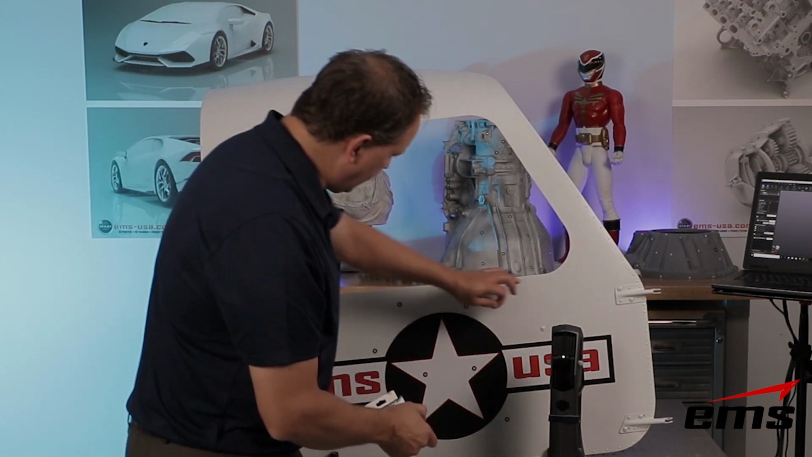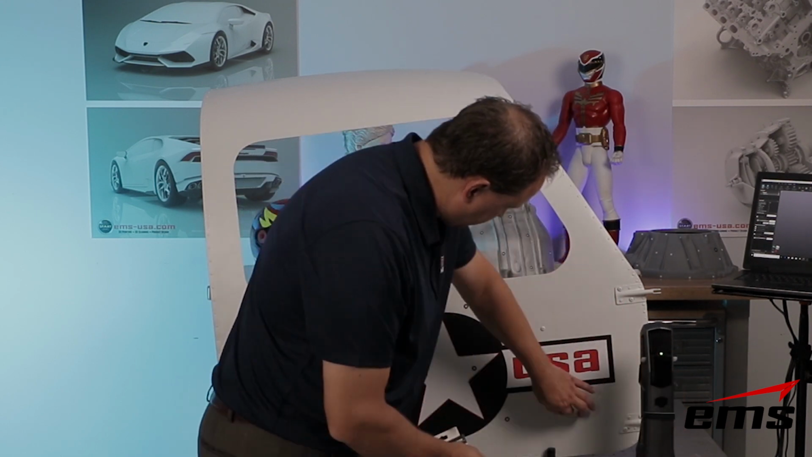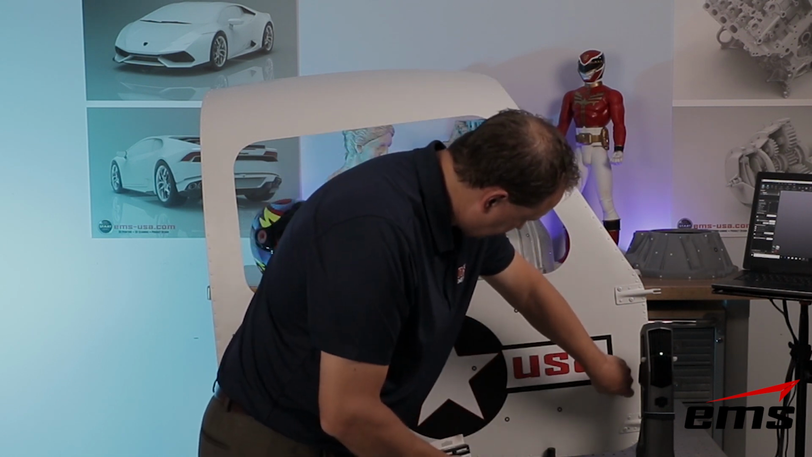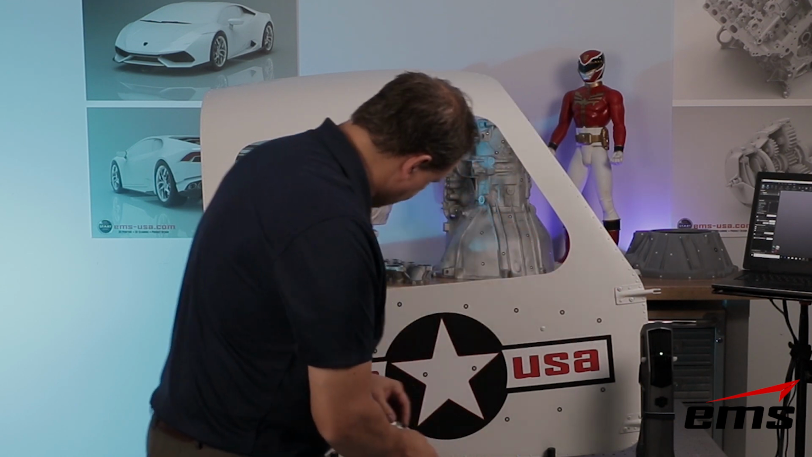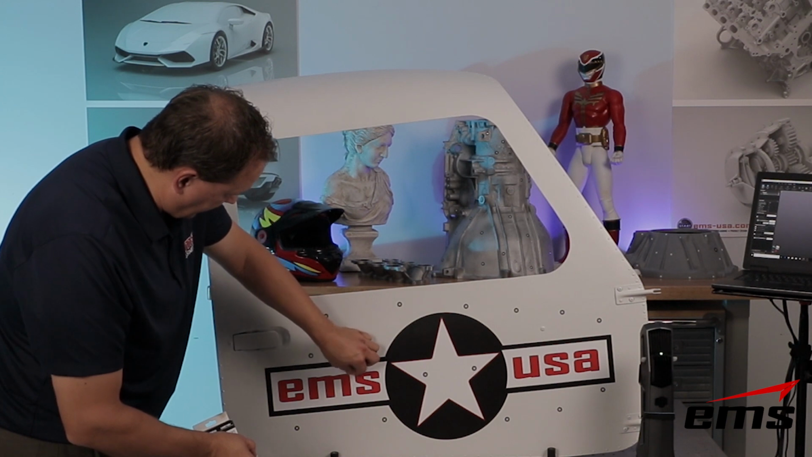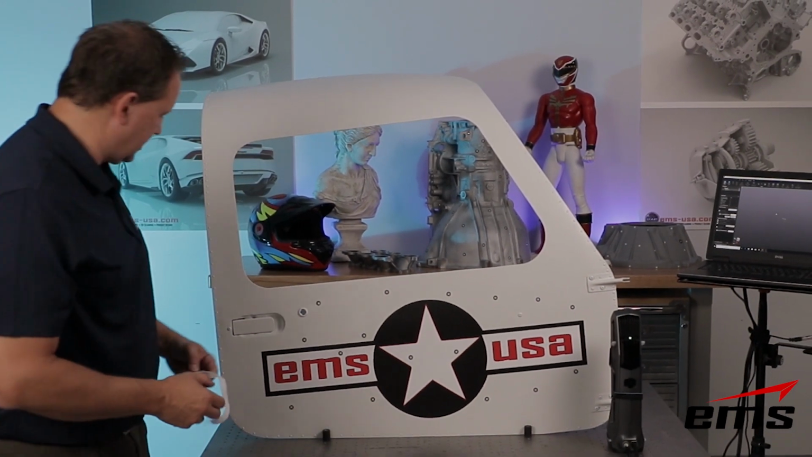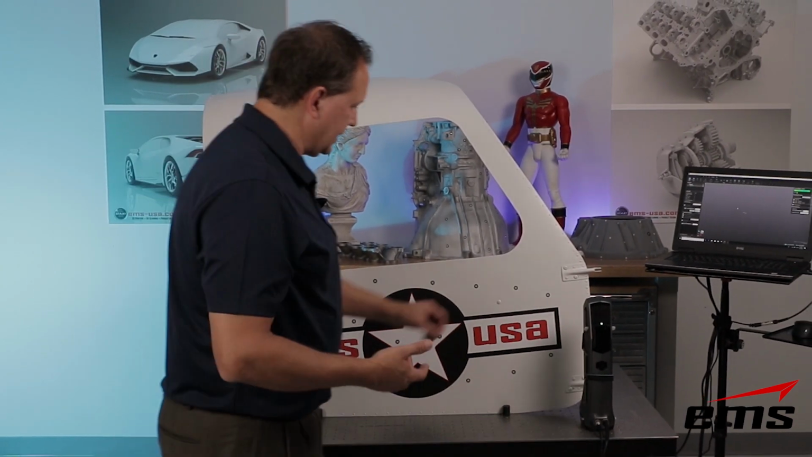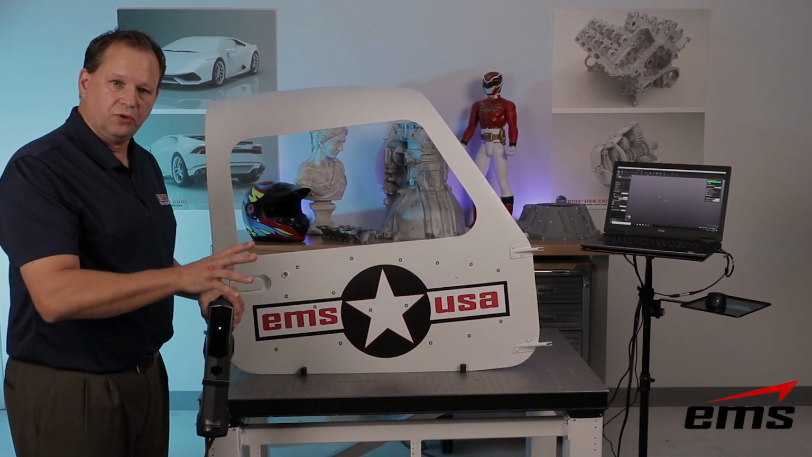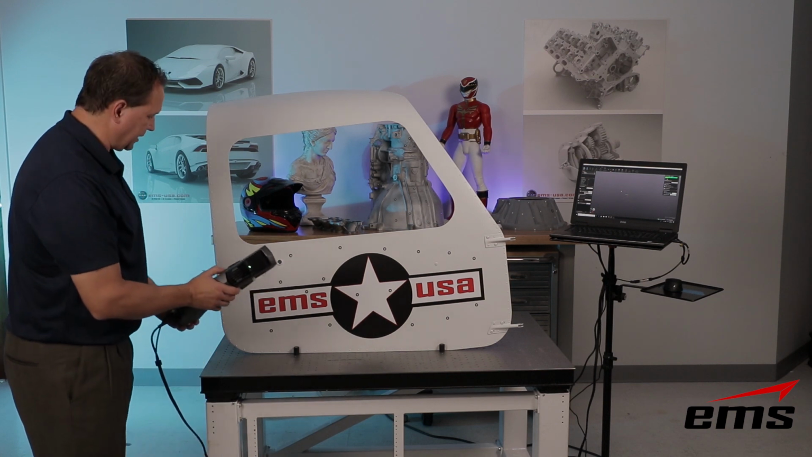Okay, and the advantage of targets is they allow you to go fast. It's the most accurate way to scan because you know they're not going to move around. They're random on the part, as you see here. And because the scanner has such a large viewing area, you don't need a ton of them. So we'll target up just the same area and we'll scan again. Also, when we're done scanning, the software will remove them and fill it in. And if we're scanning in color, it'll actually remove them and fill it in with the color.